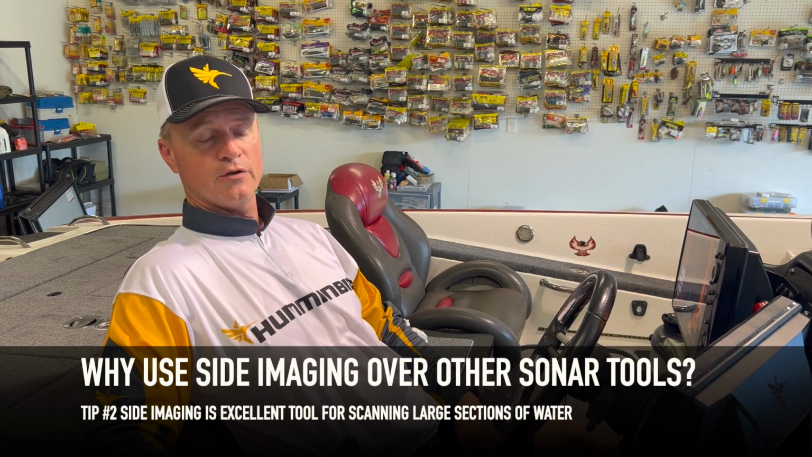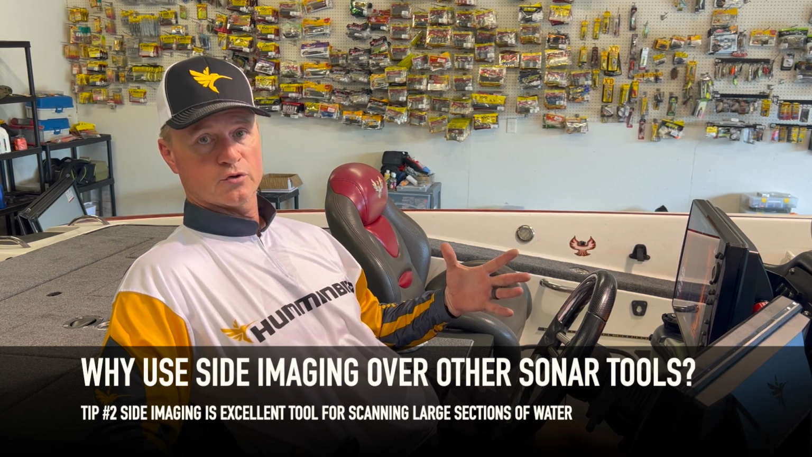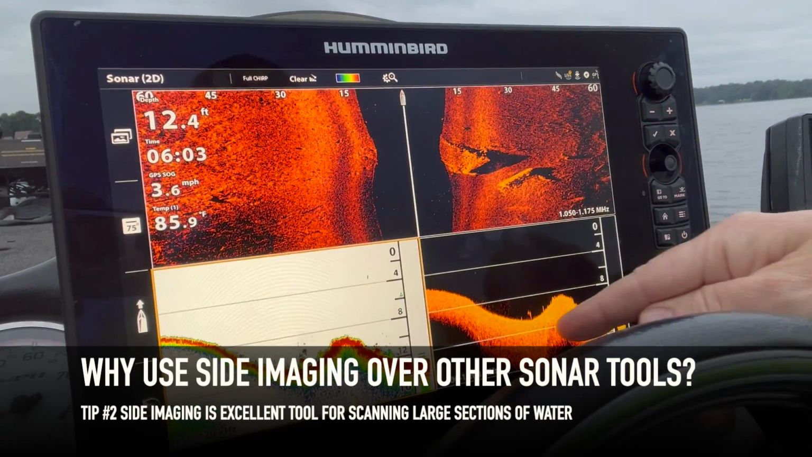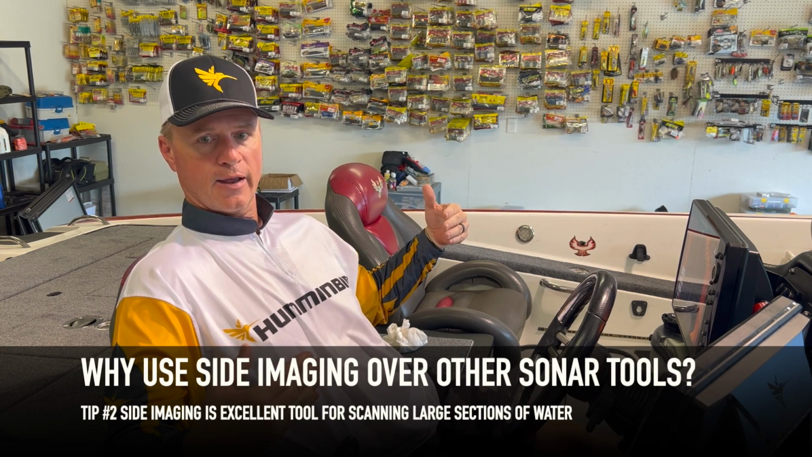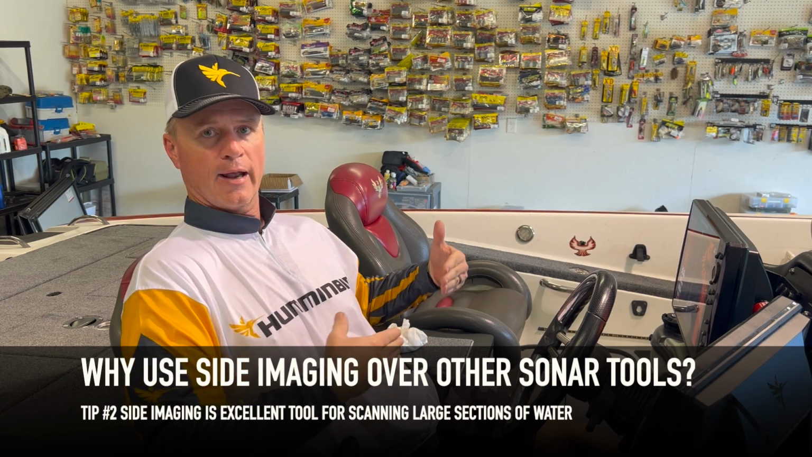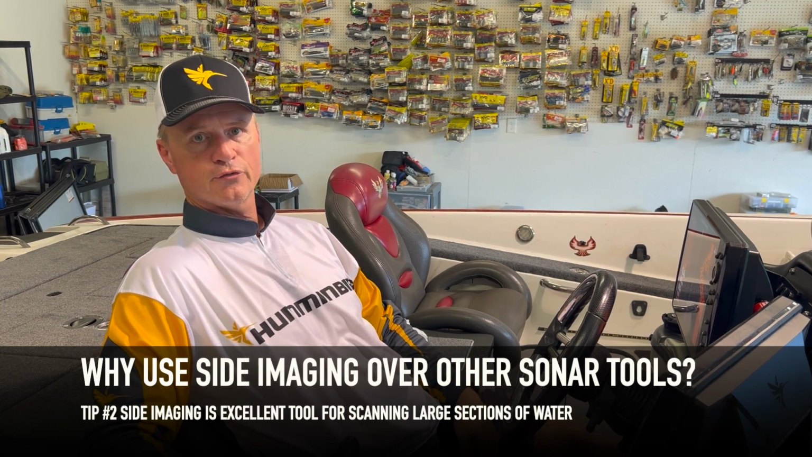It's a time saver. Side imaging gives you the ability to scan large sections of water much quicker than the other sonar tools. It's got an 86-degree fan-like, very thin front to back, but wide side-to-side type of beam that allows you to look underneath the transducer to see stuff in the water column, the bottom, and out to the sides. It's also an excellent tool to use for both shallow and deep water scanning.